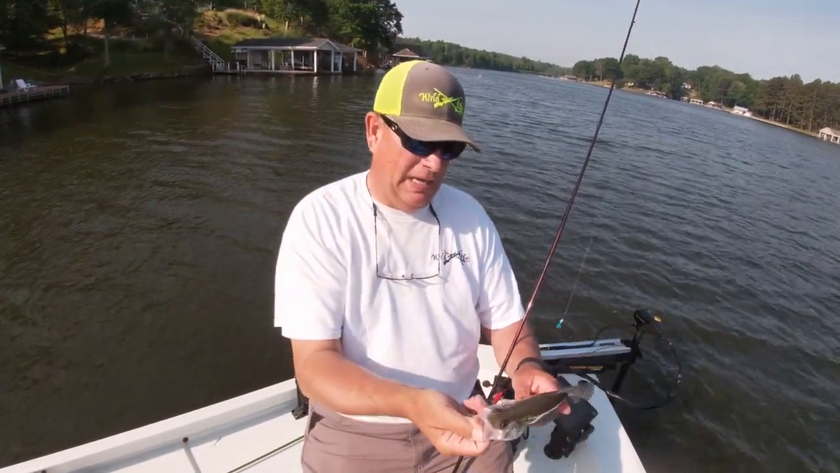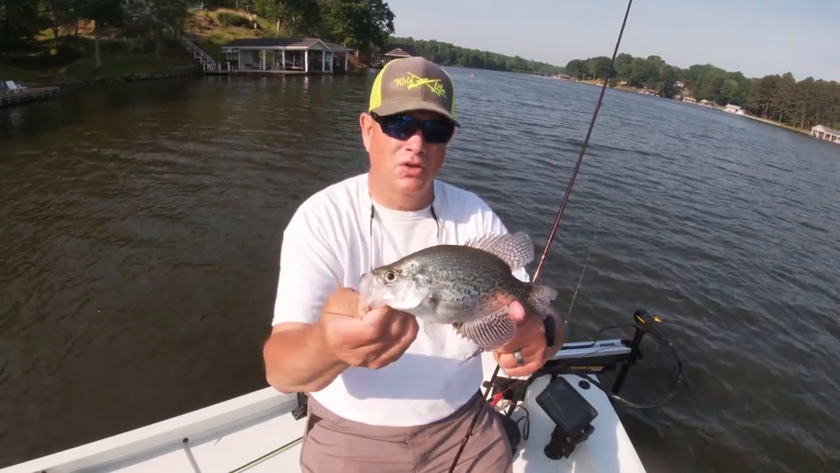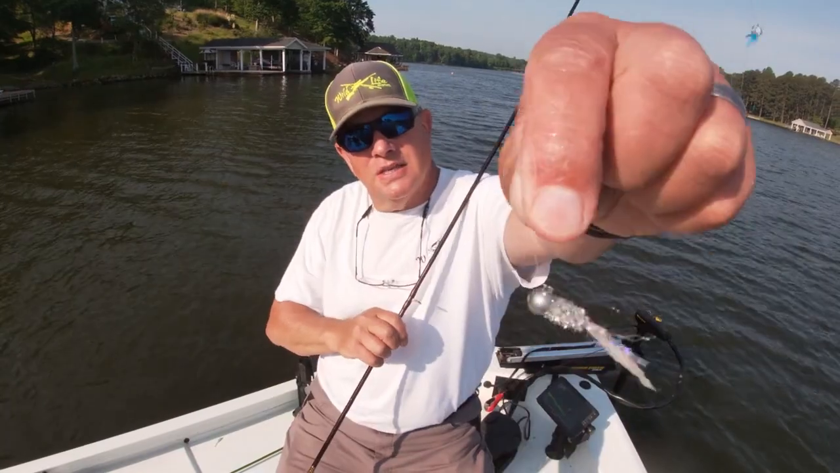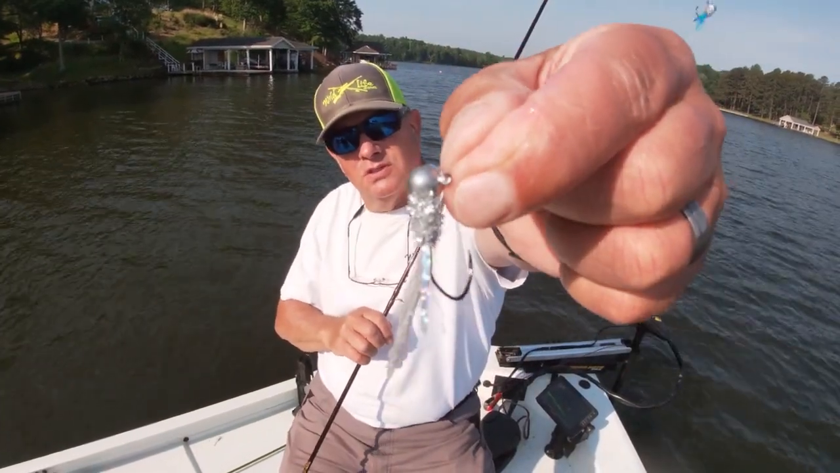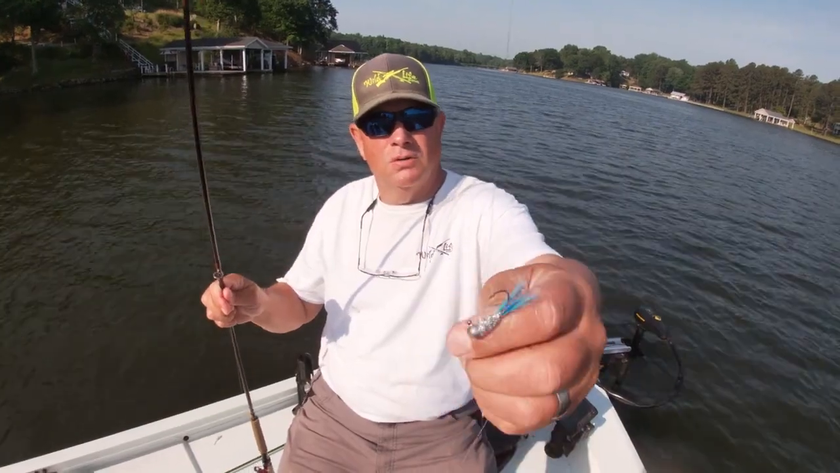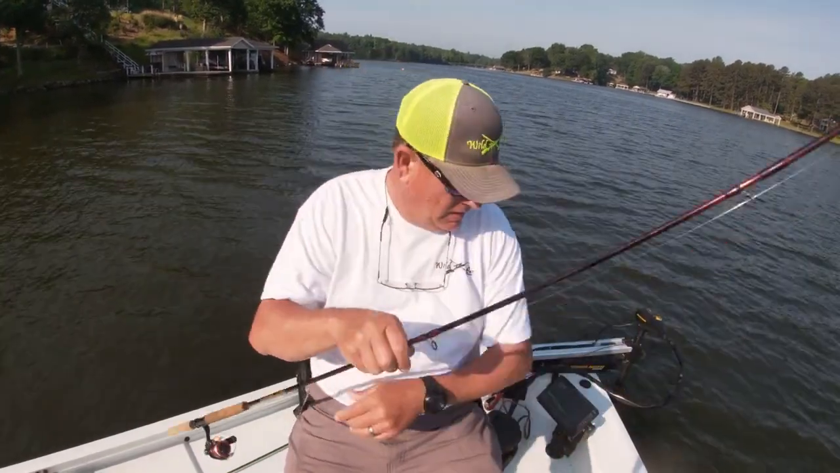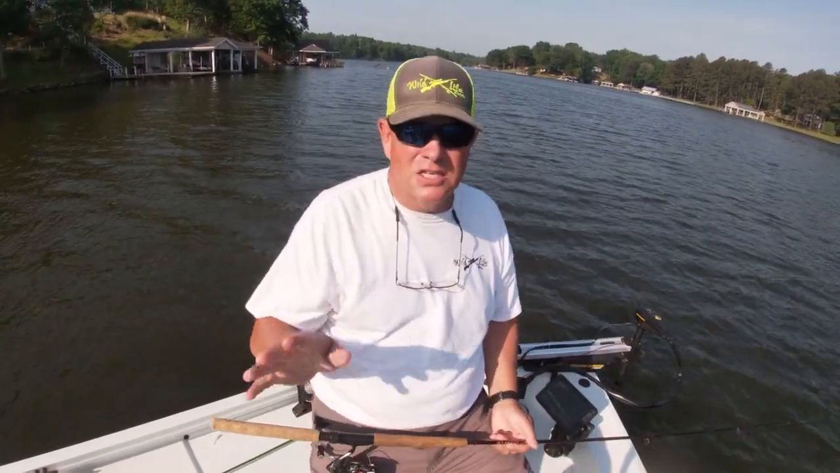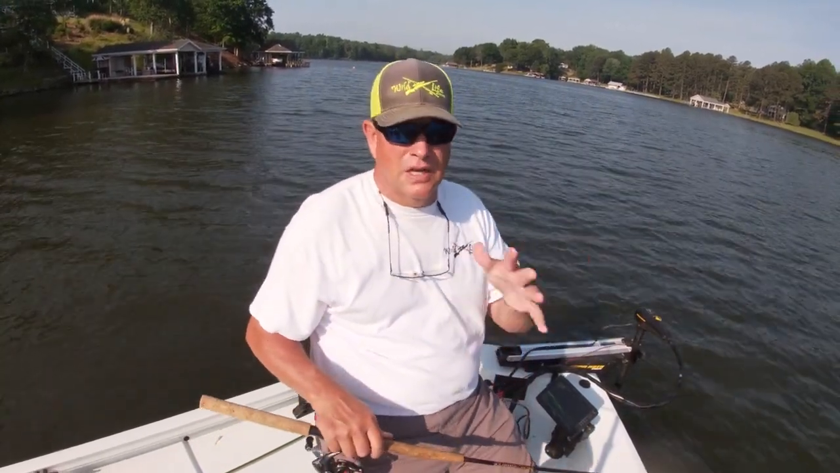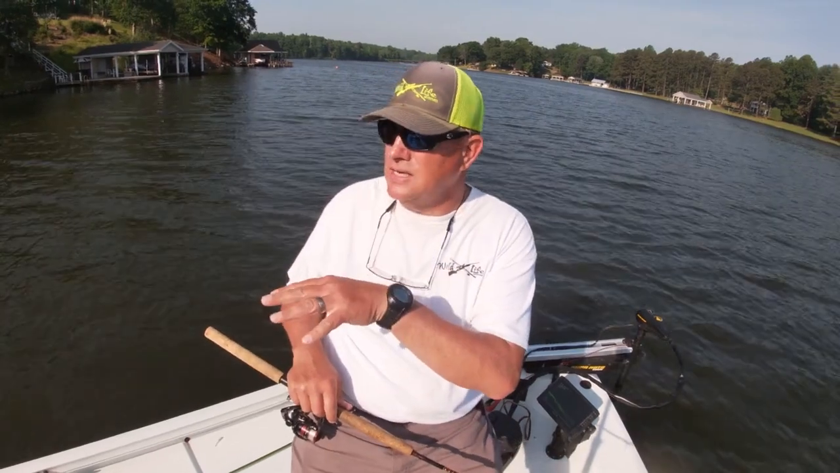That's about a 9 1/4 inch crappie. They're good eating size summer crappie. I caught him on a 1/8 ounce silver. It's a little heavier. And then that is a blue color hair jig. And it actually seems like they're reacting better to the hair jig. So there were several fish together that I dropped into right on the edge of that shade line.